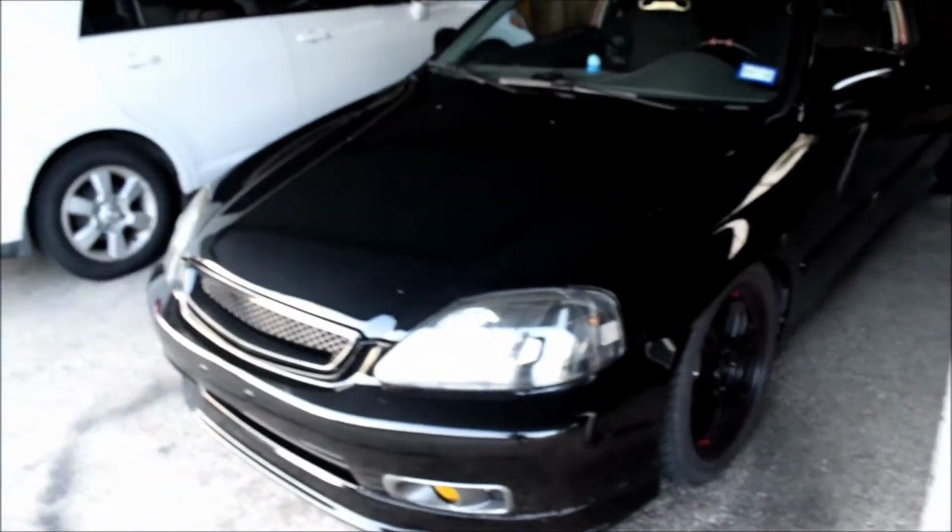A bunch of suspension parts have been put on the EK Civic as well. If you guys don't know, I'm just going to quickly recap what suspension parts have been done. Power wise it's not the most, so it's not fast in a straight line at all, but a bunch of suspension parts went into it. I still remember back in 2014 when I first took my car down Limecreek, which is pretty much the windiest roads here in Austin.